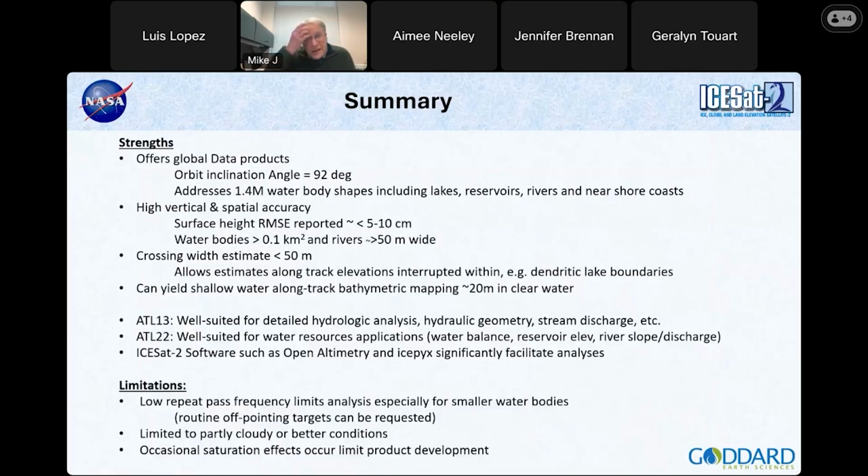Okay, so I'm sort of coming to the end here. Just a summary. So what are the strengths? So the strengths of the data, definitely it offers a global data product, right? At 92 degrees, basically you get the whole Earth. And we are addressing the 1.4 million water body shapes developed from Messager et al., Lehner, and Doll, and they have done the hard work in getting the location and the areas of those lakes and doing a histogram of the lakes.